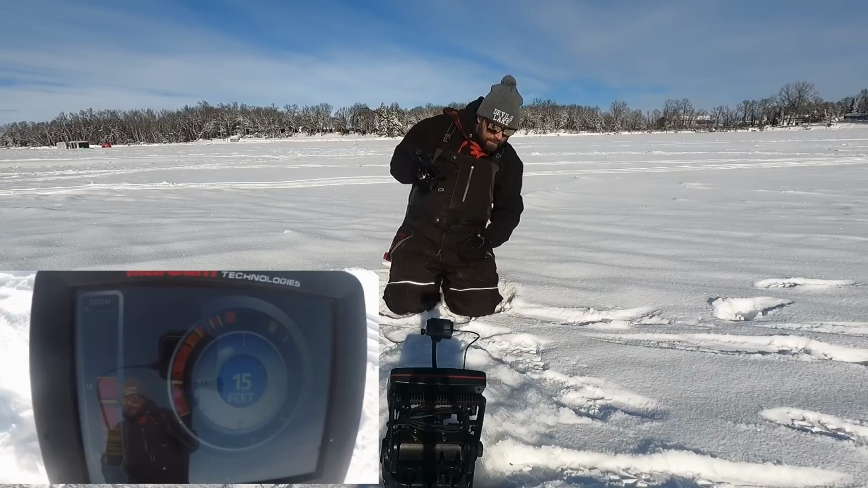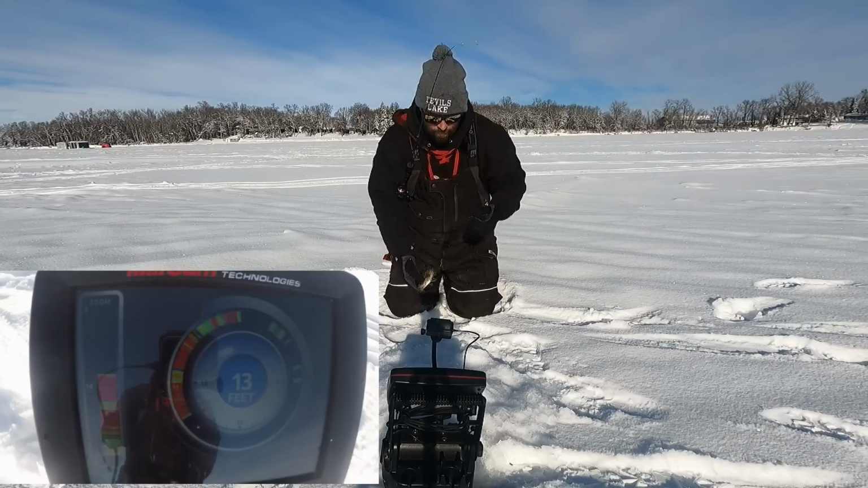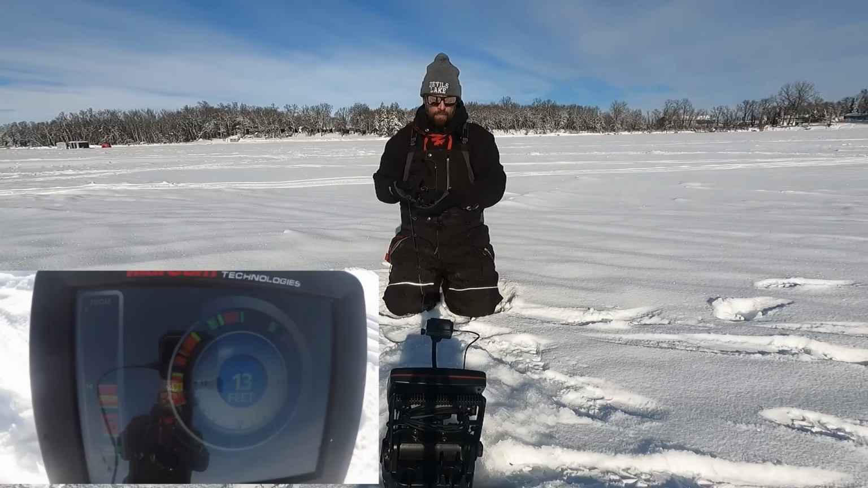Gosh, I think we're in like 20 feet of water. The school is just so tall that it looks like we're in shallow water. So far, these fish are ultra aggressive. Well, that's the good part. We just need some bigger ones. There's just so many fish down here.